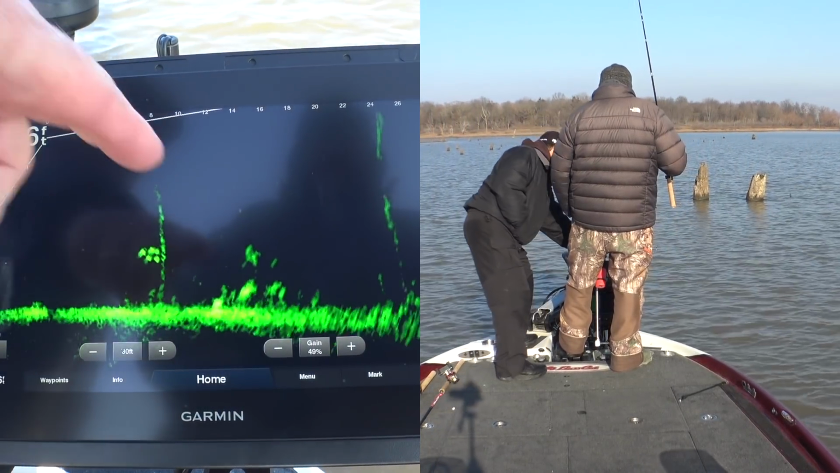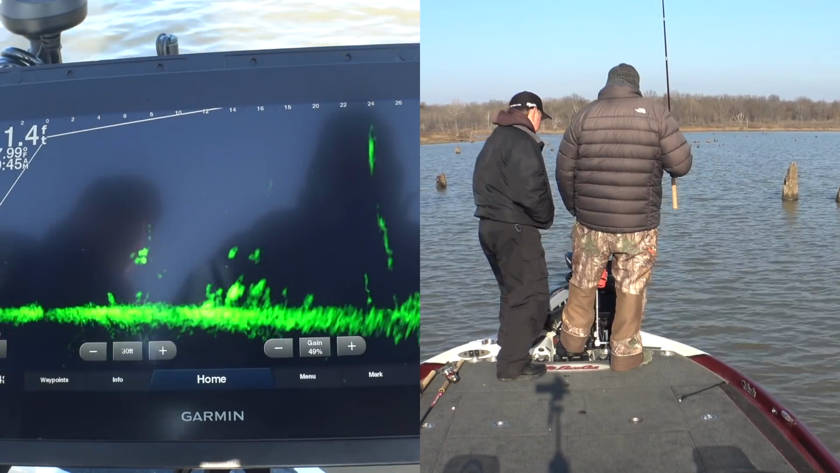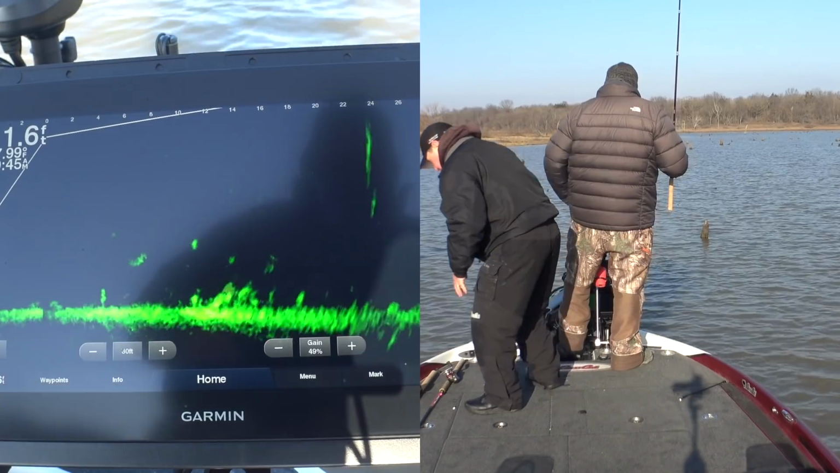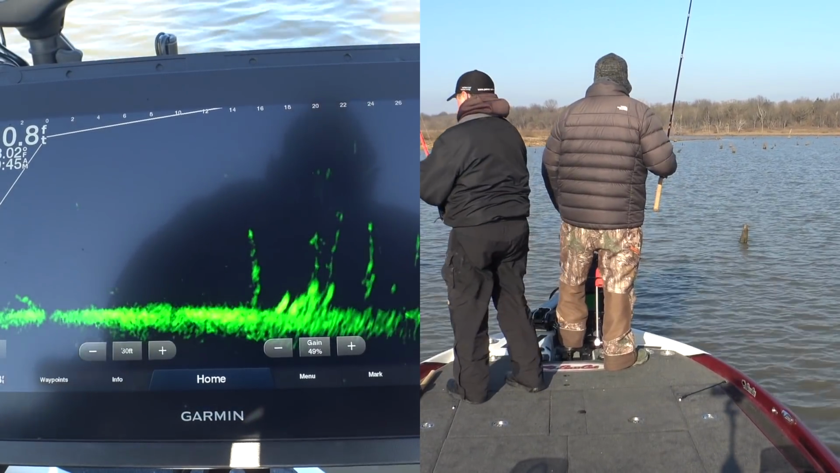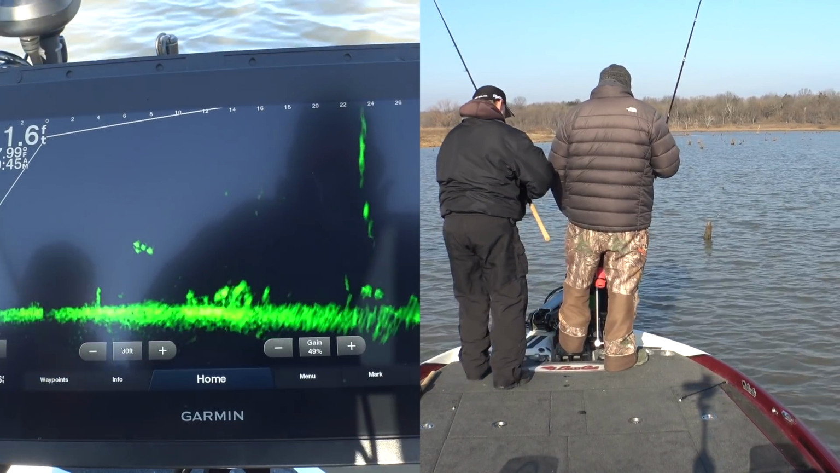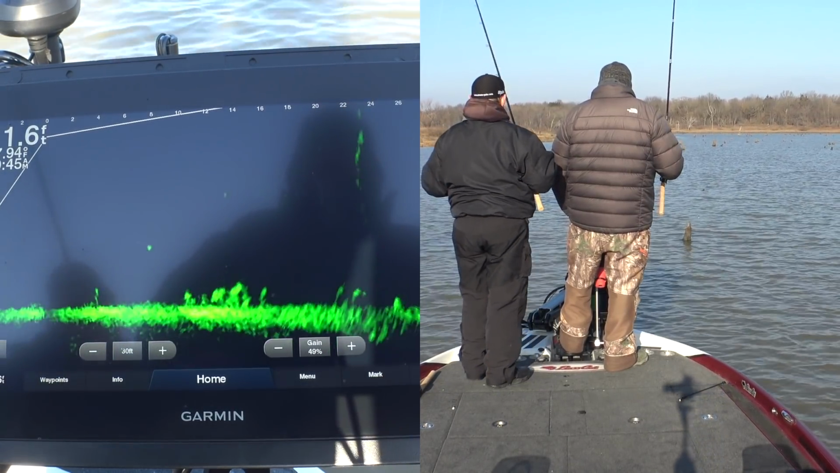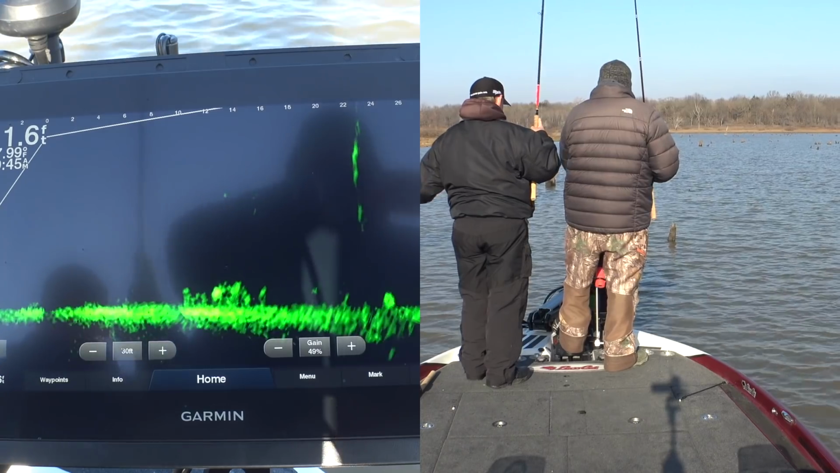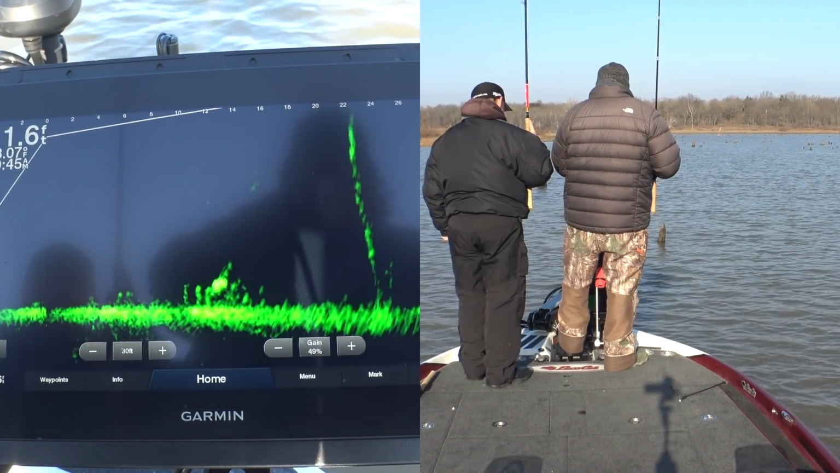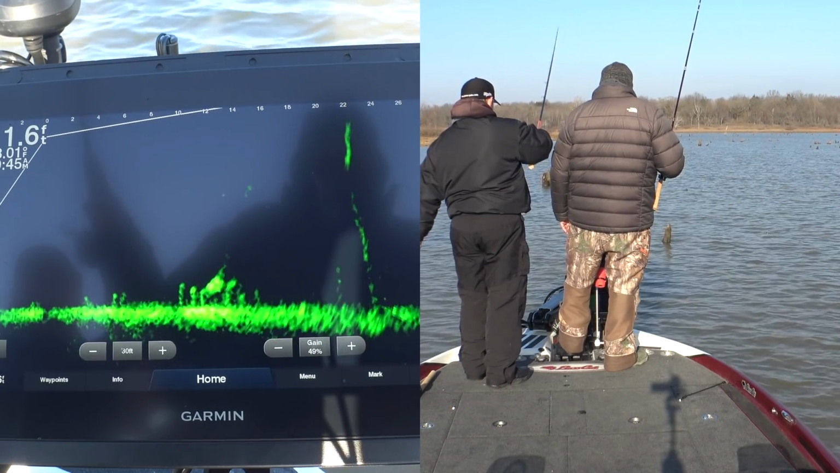Now we're looking at this fish right here. He's swimming away from us. Oh, one down below him, too. They're going to make me get my rod out. Which one? You want the first one? Or it doesn't matter to me. You tell me, you're in control. You tell me what to throw at. Yeah, you pick one out, and I'll get that.